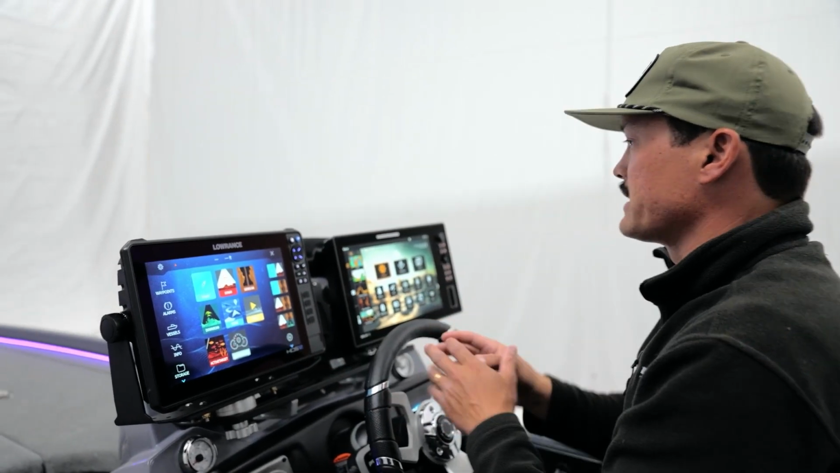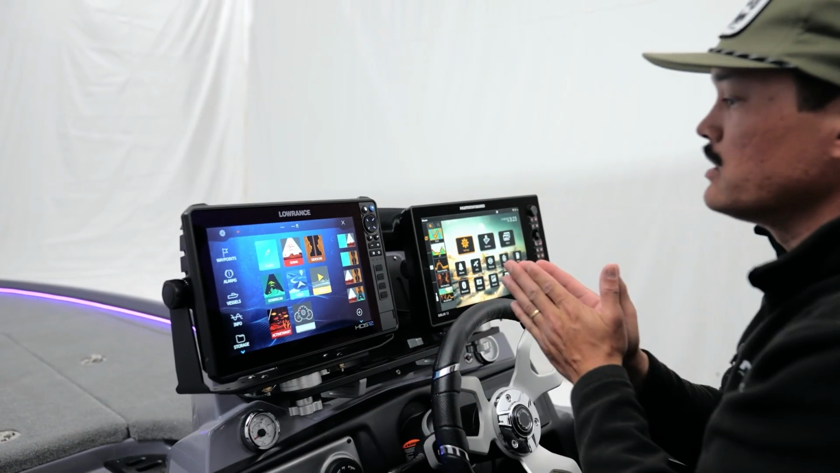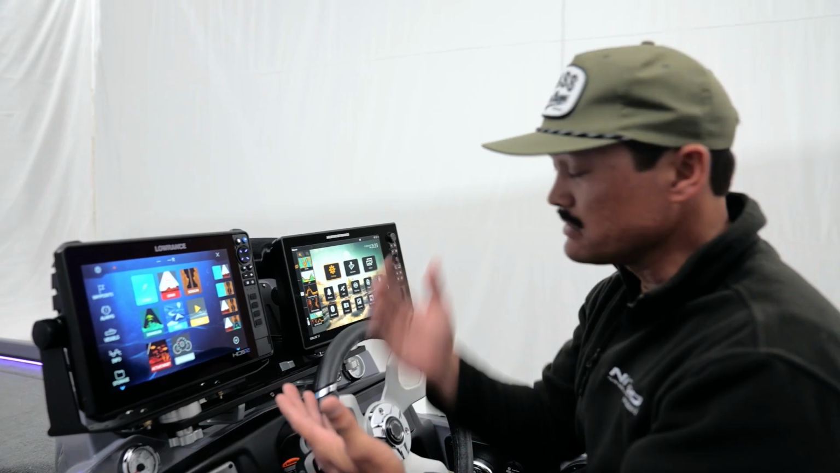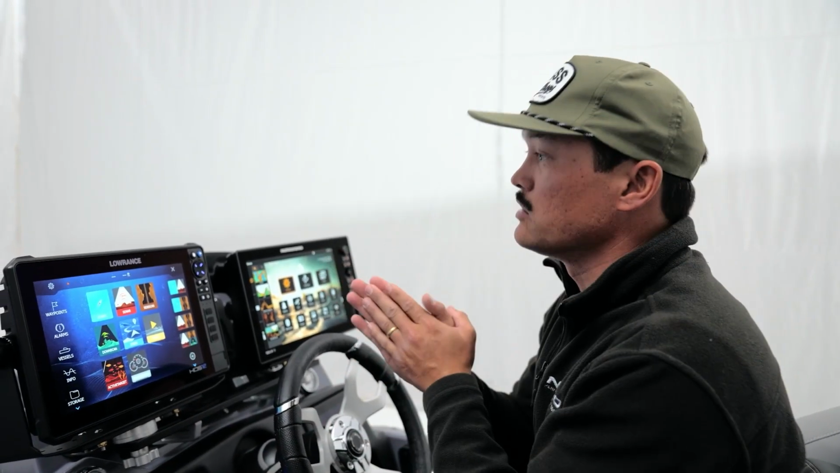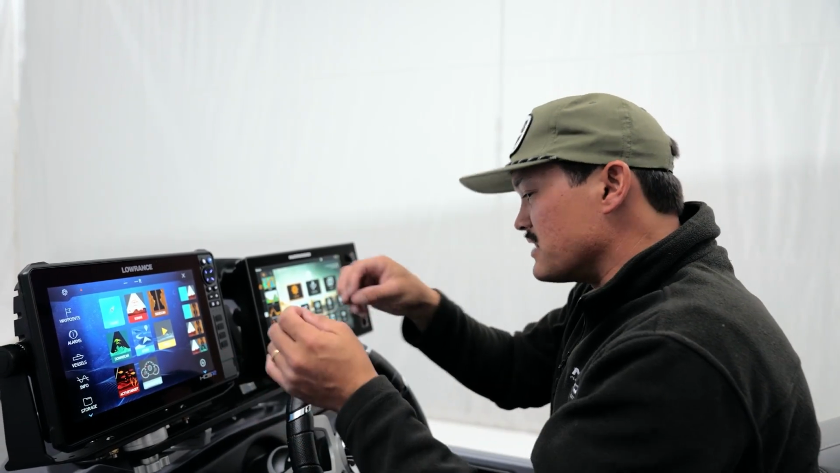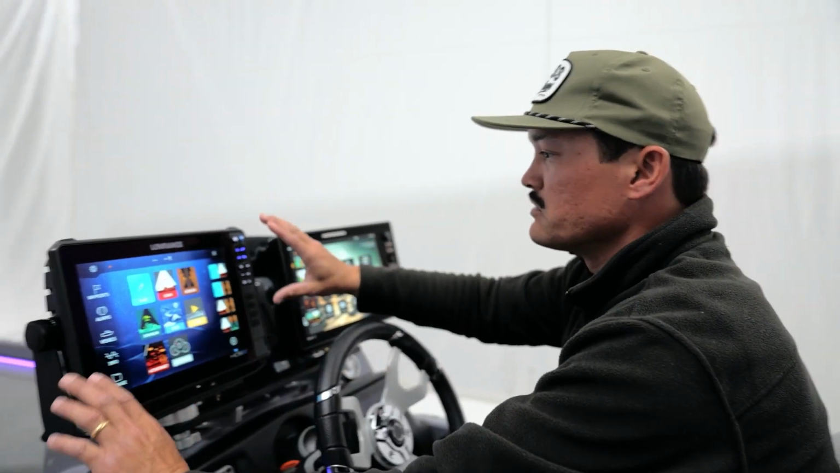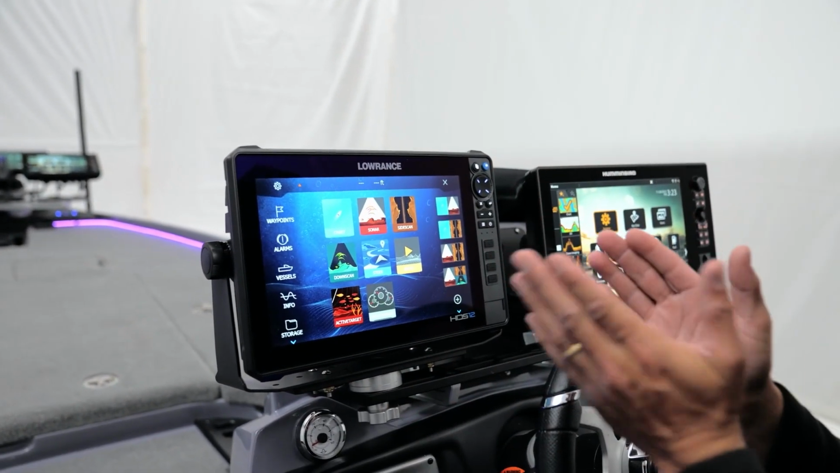Now, it's worth mentioning both of these units. Matter of fact, all of these units on my boat are capable of doing pretty much the same thing, whether it's 2D sonar, down imaging, side imaging, forward-facing sonar. All these electronics do that, but I just kind of want to highlight and point out what this thing does just a little bit better, in my opinion, and what this thing does just a little bit better, in my opinion.